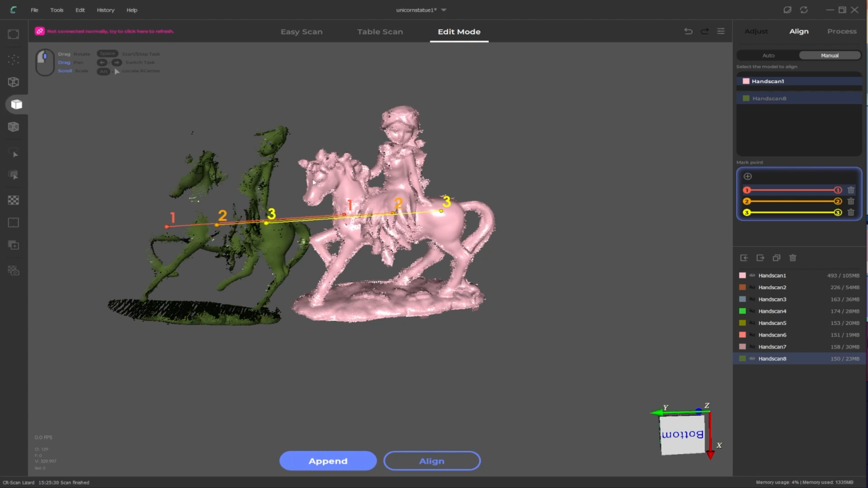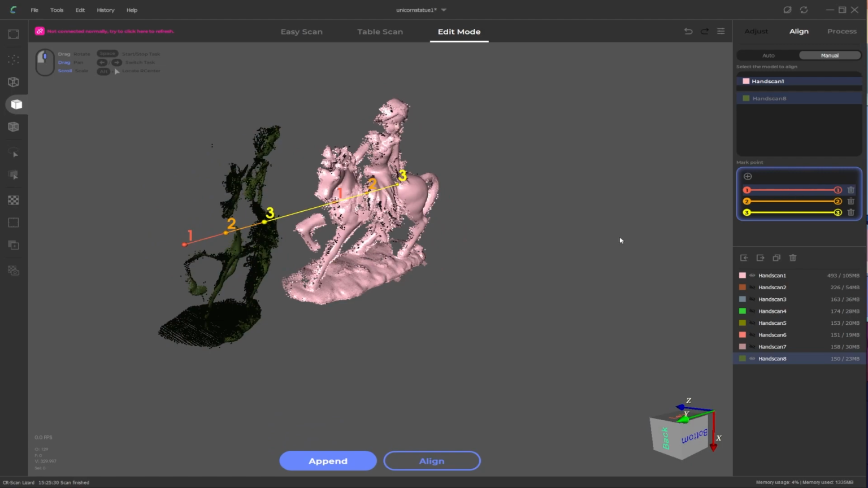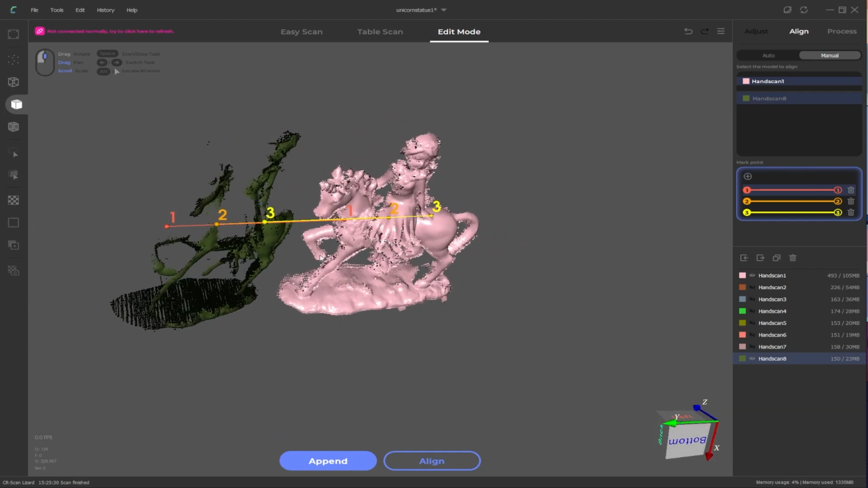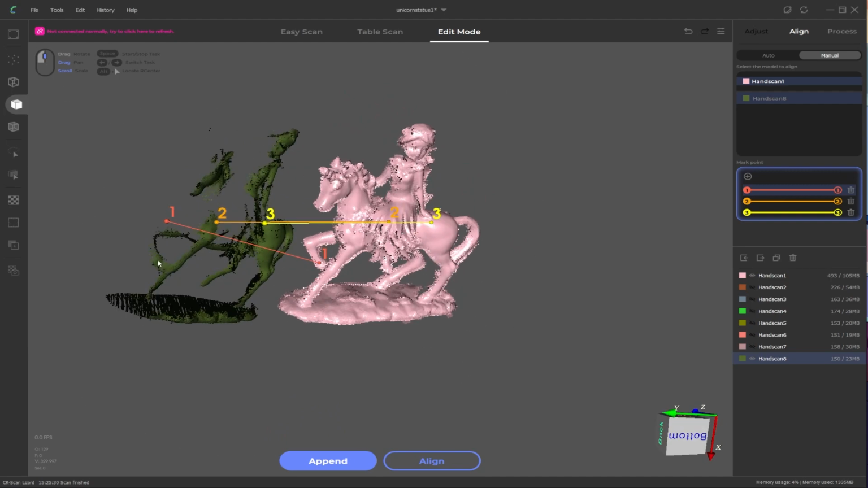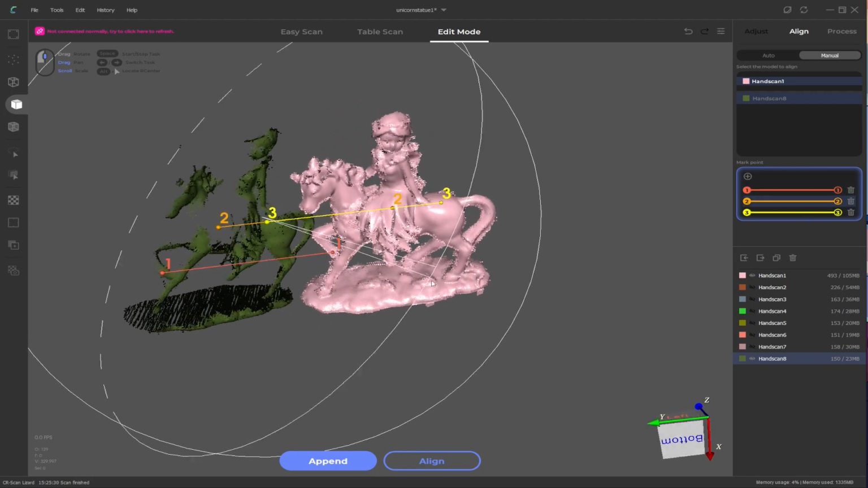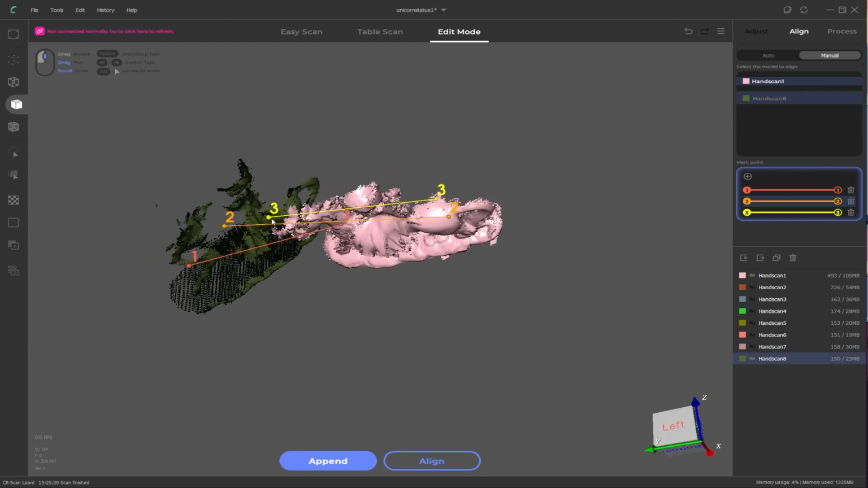So I like to try and use a triangle formation, so I might pick something on the front, on the base, and then on the tail. Something that corresponds on both sides so that it can match up. So in this case, we're going to make sure our first reference line is selected, and a good point I think is going to be this hoof. So by right clicking, I'm going to drop a point here and another right click about here. It doesn't need to be 100%, but close enough. Our second reference, I'm going to do something near the tail. So right click about here and here.